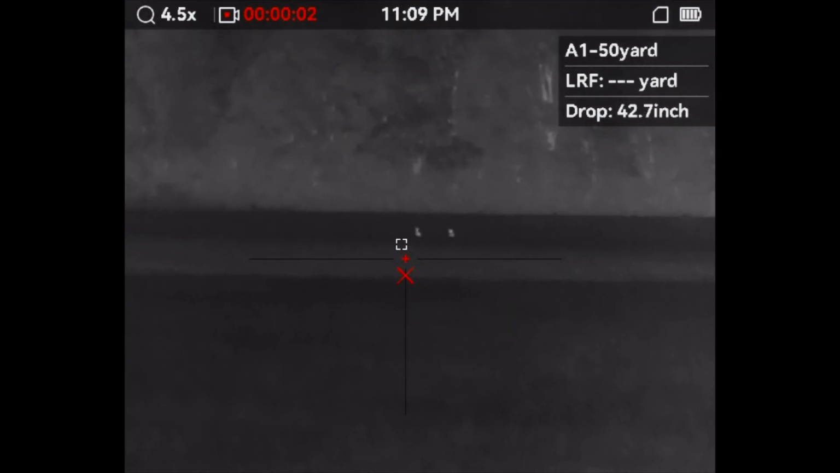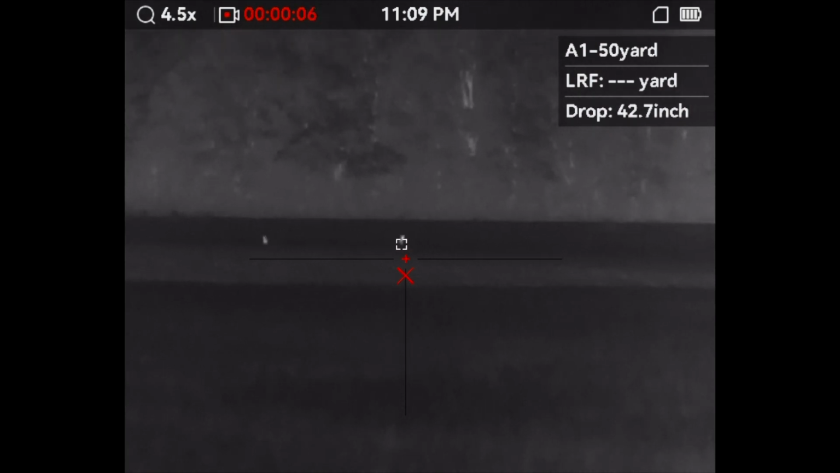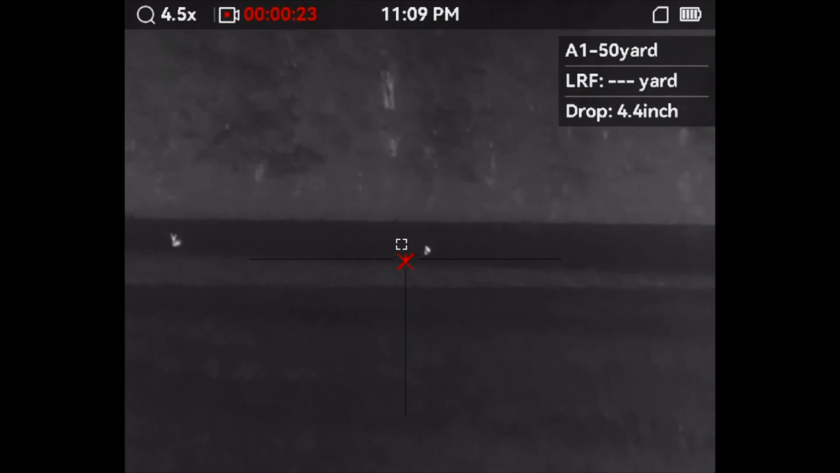Well, guys, this was an exciting night for me, and unfortunately, an upsetting night for Hunter. These two coyotes came in from about 500 yards away. We were setting up, and they were already in the field. So we started calling. They started coming straight to us. The one on the right is the one I'll be shooting at, and he ended up being a black coyote with a white patch on his chest.